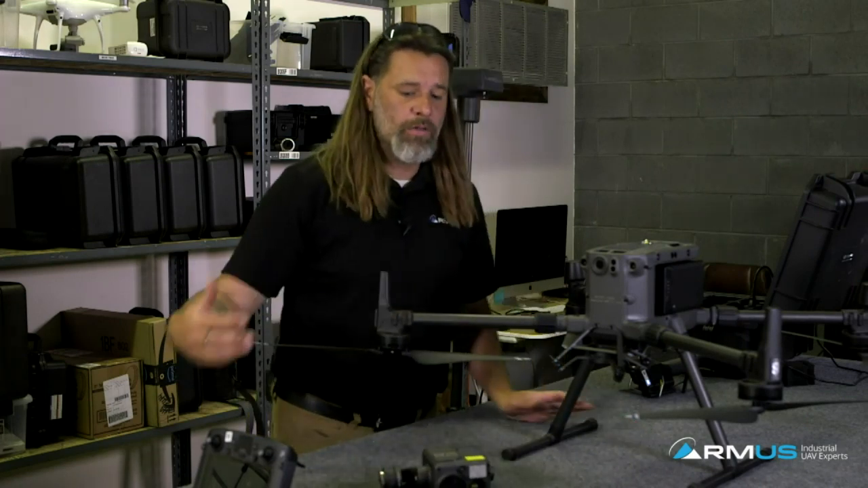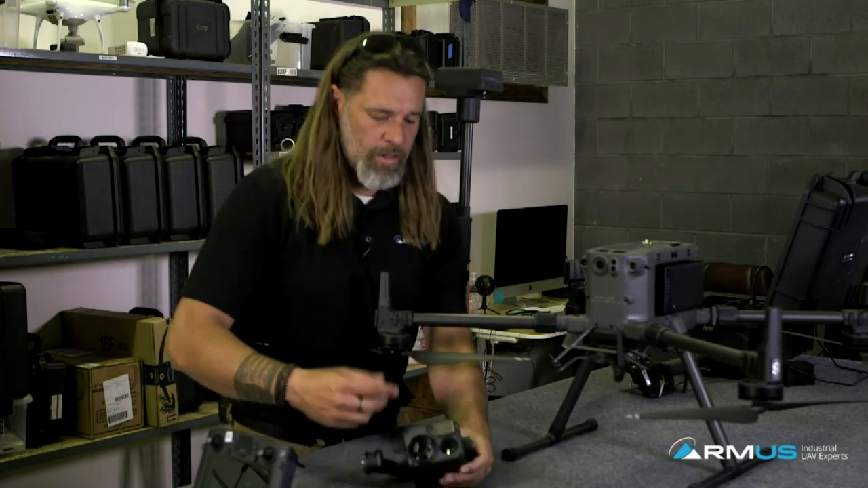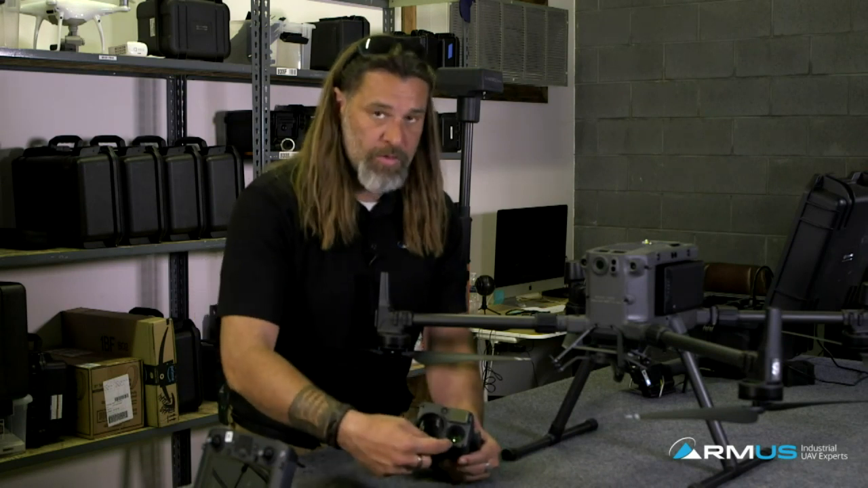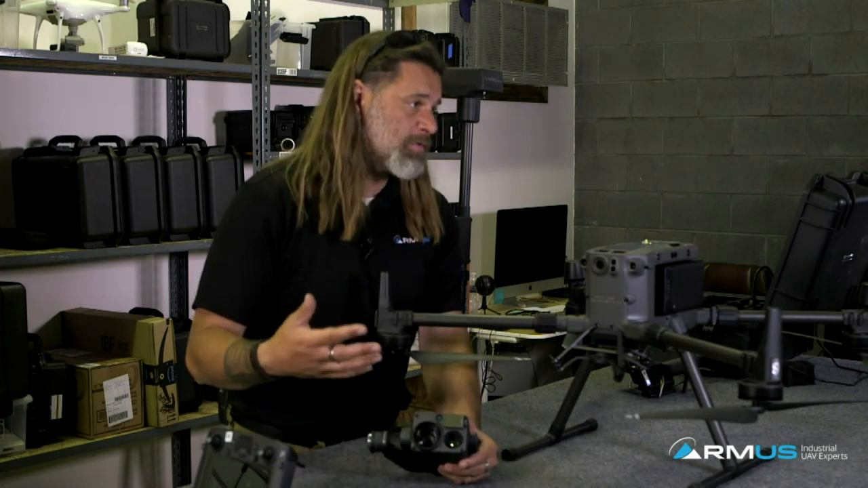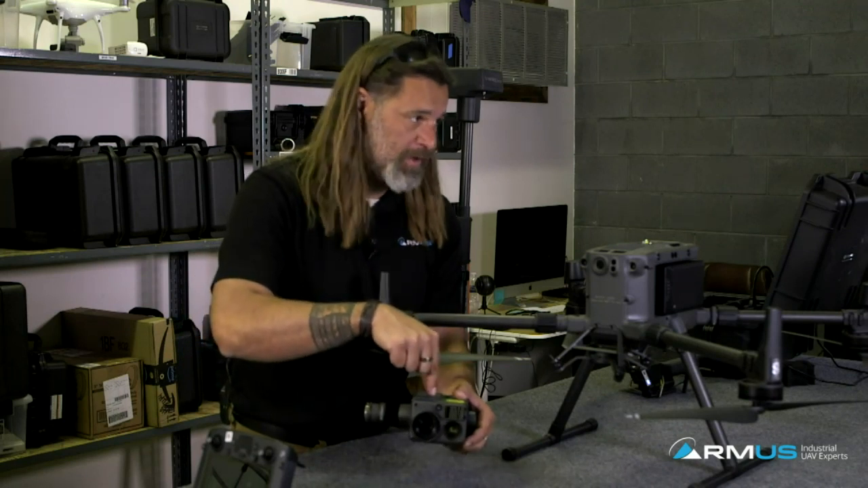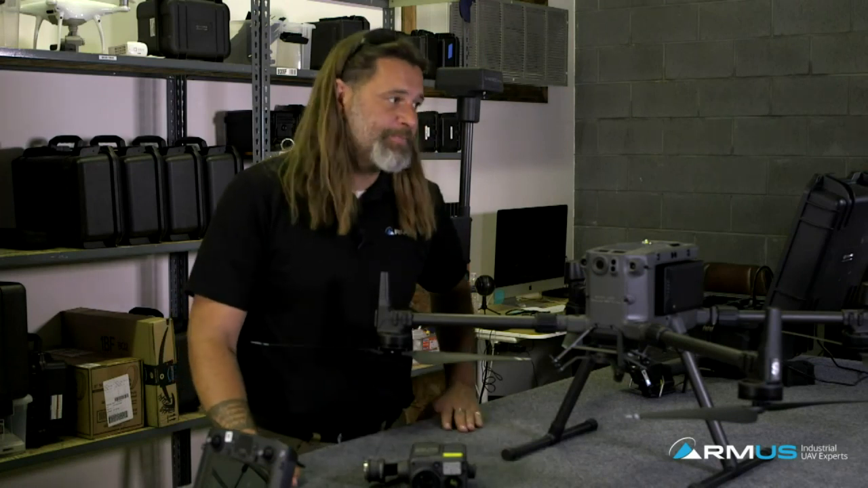Then, if you do video, a really cool thing that we figured out, right, Jace, is that when recording video you have video coming from the zoom camera, the wide camera, and the thermal camera individually. But then you have a fourth file there called screen. The screen is what is showing up on the screen that's actually recorded on this card. Pretty amazing. We showed that a little bit on the webinar last week.